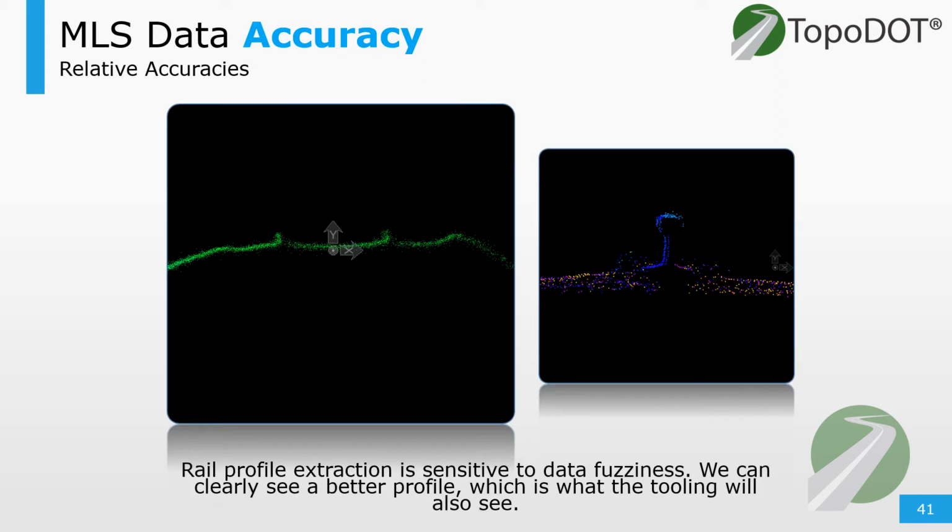Here's another example of fuzzy data versus, let's call it crisp data. If you were to locate the top of a rail and maybe the cross slope or the cant of the rail, maybe the width or the gauge of the rail, just ask yourself, what data set would you prefer here? We can clearly see way more definition on the right-hand side versus the left-hand side. And every application is going to be slightly different.